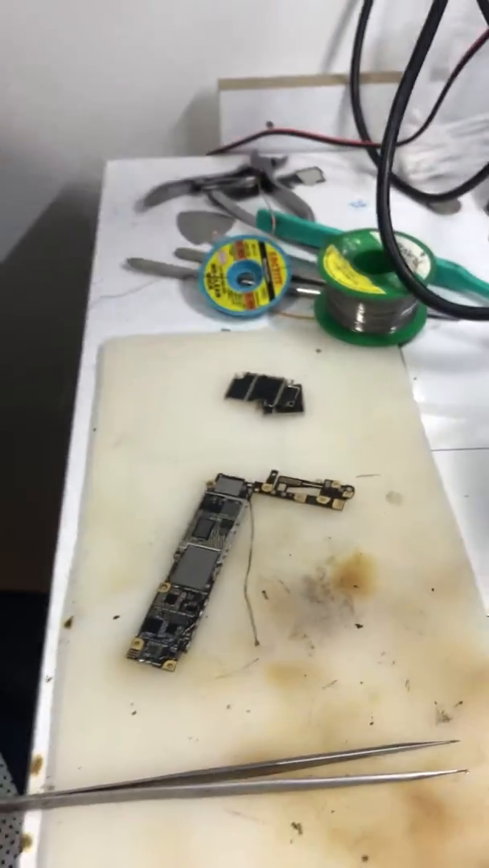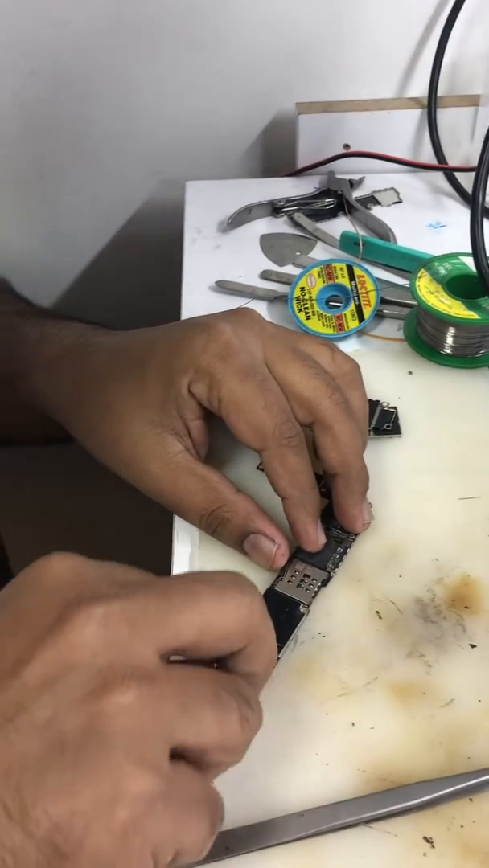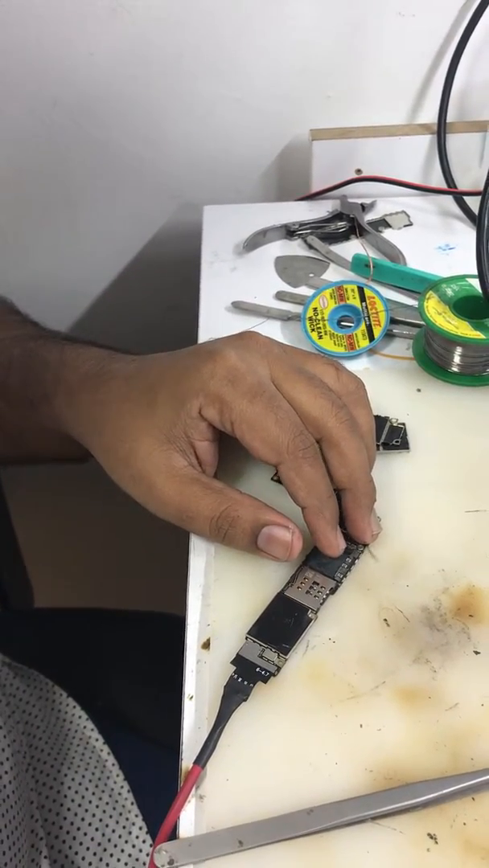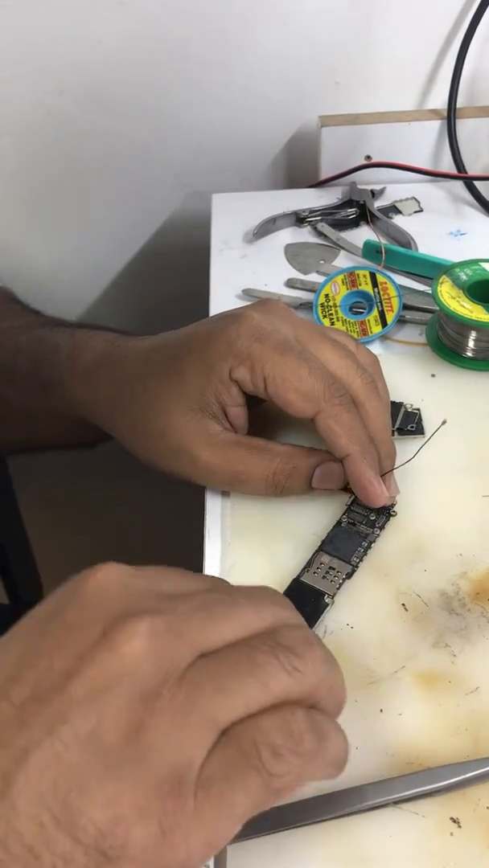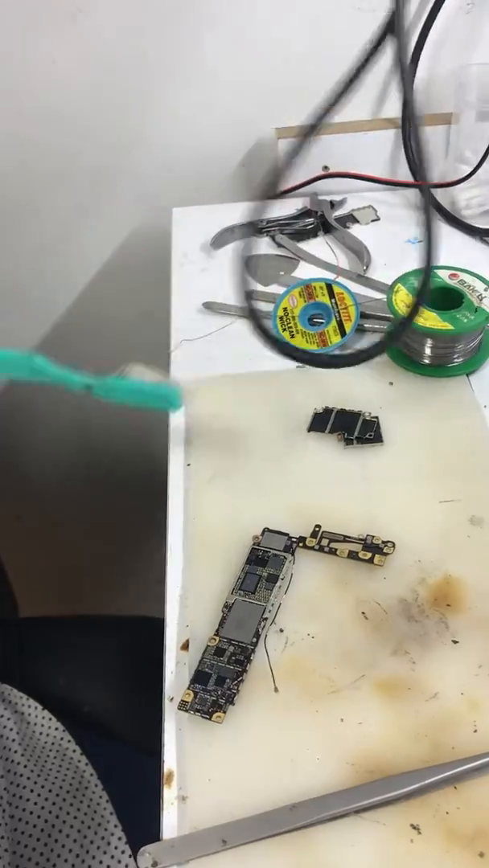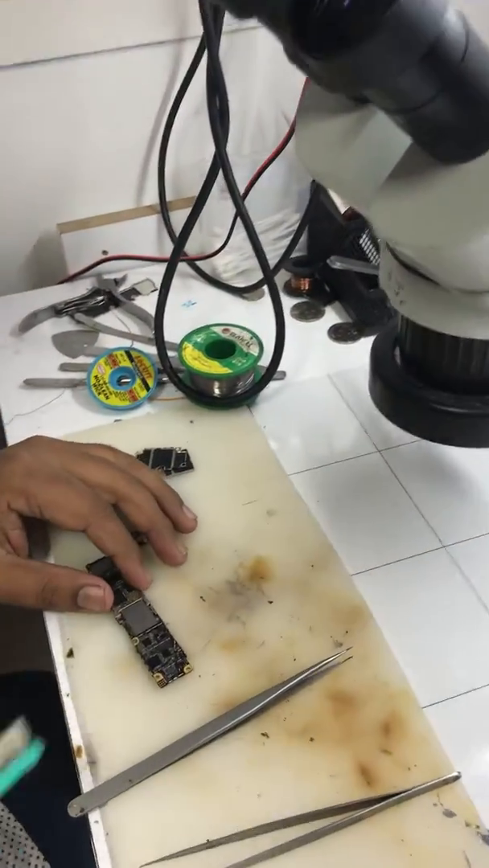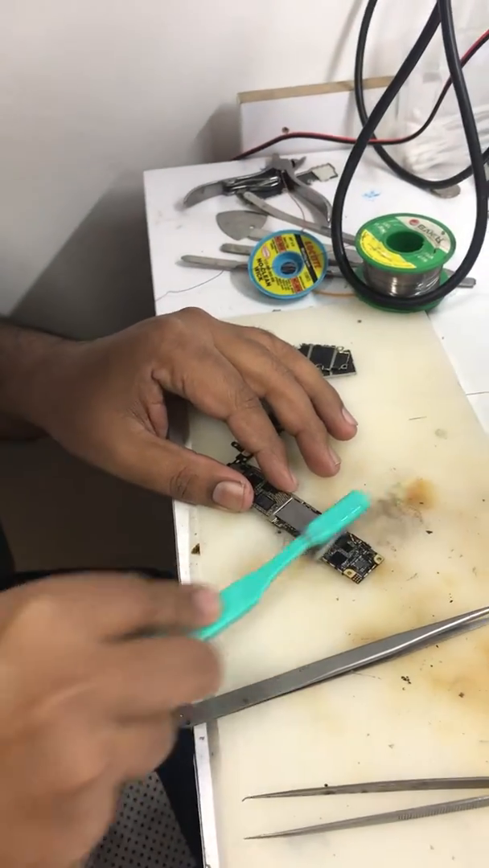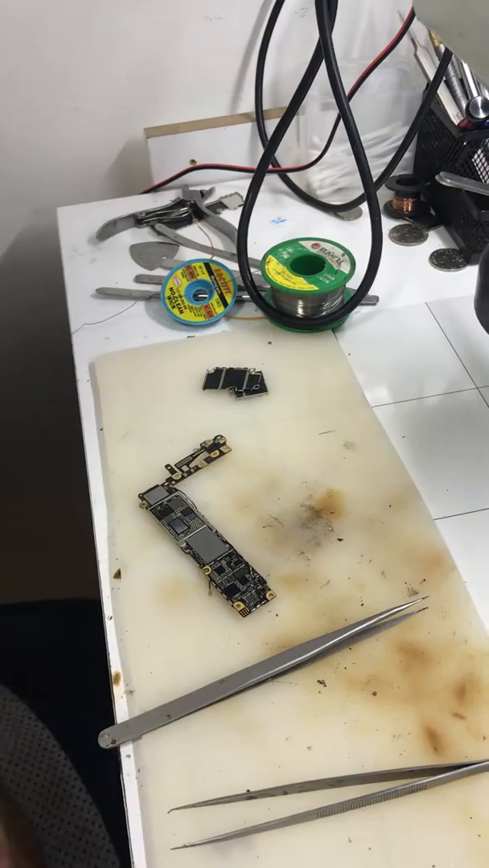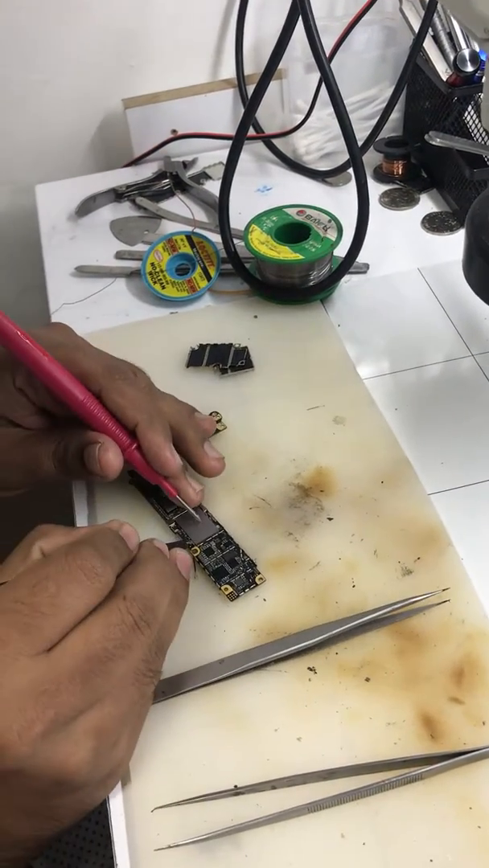Now check, it's short. Clear. Definitely has a little bit of a problem. Check here all capacitors because it's the main power supply.